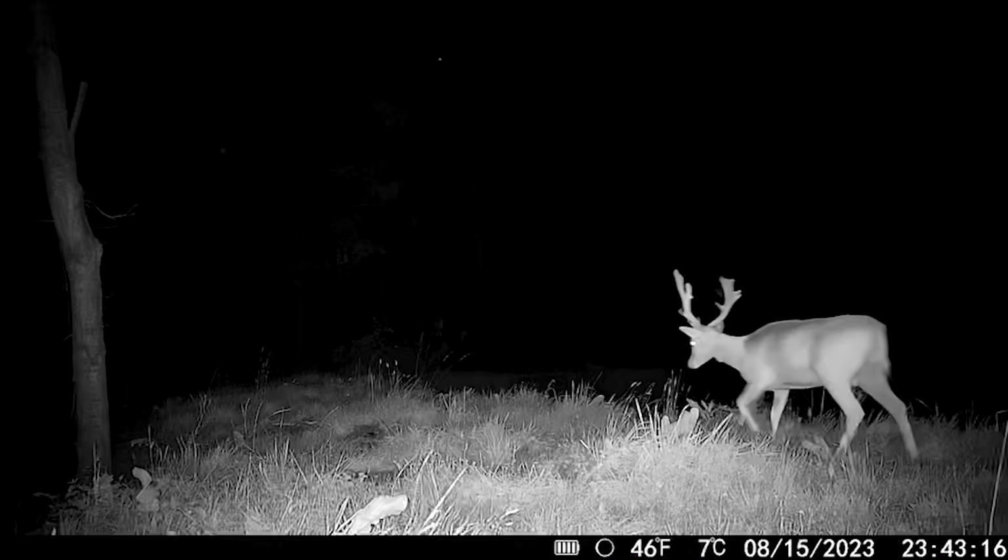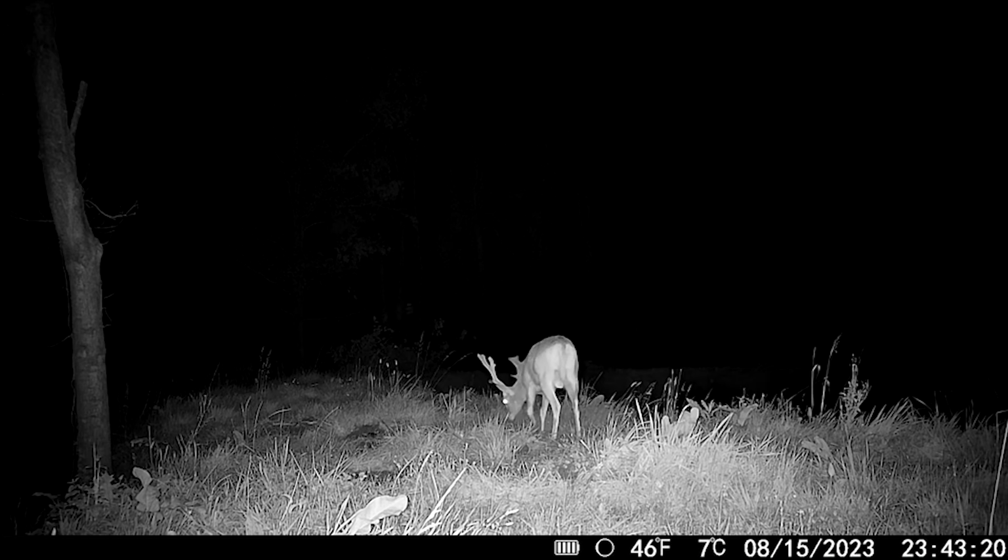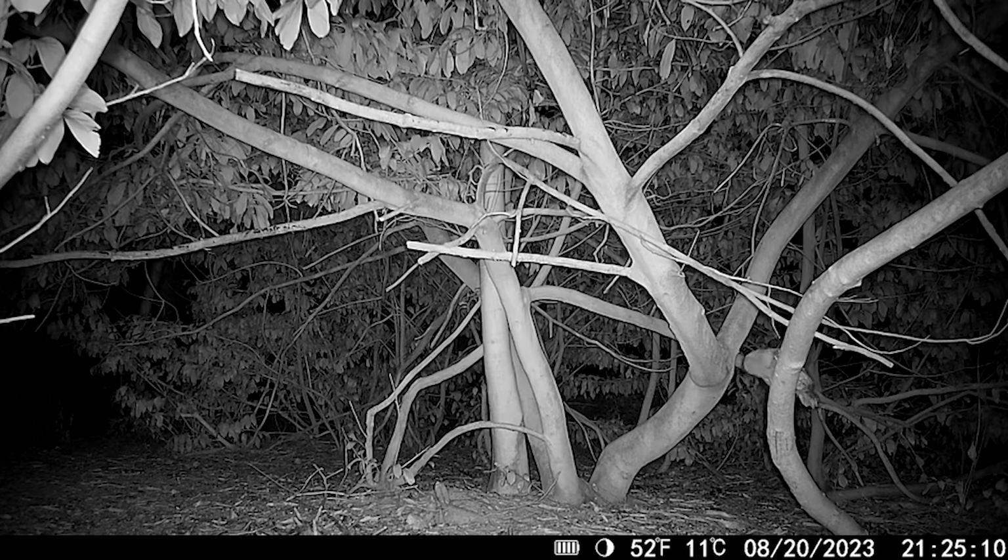I've just put the camera back up now, actually, right in the middle of their beds and all the frame marks and everything else. So I'm hoping that we're going to get some nice lying down shots and some nice relaxed deer, but anyway, we'll see what happens. So I put the camera up,